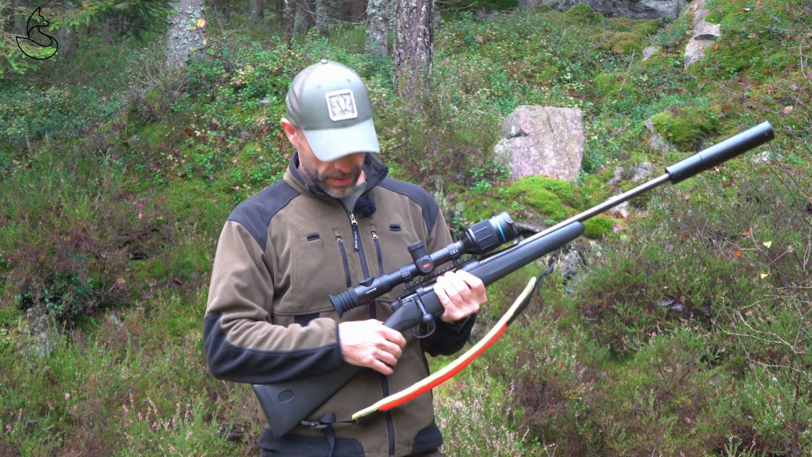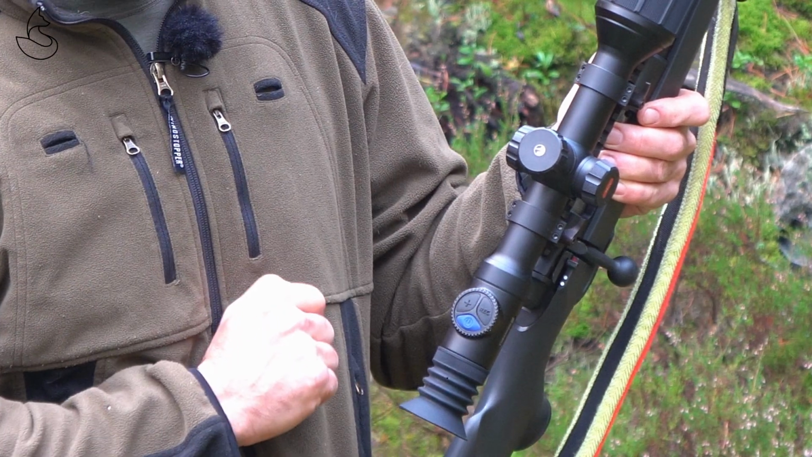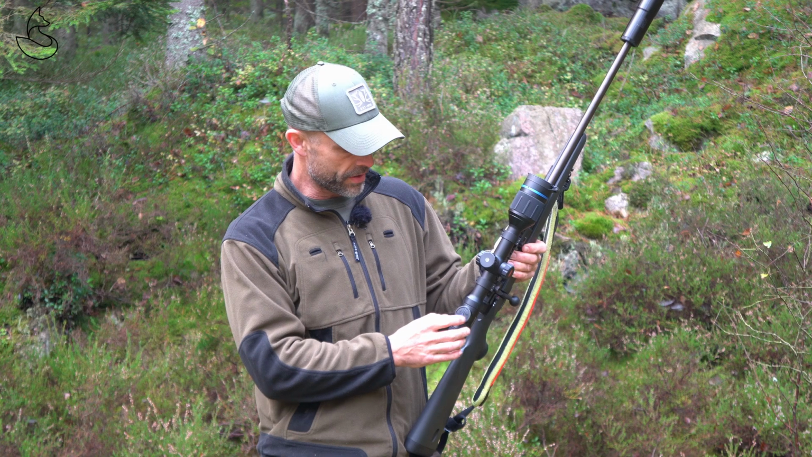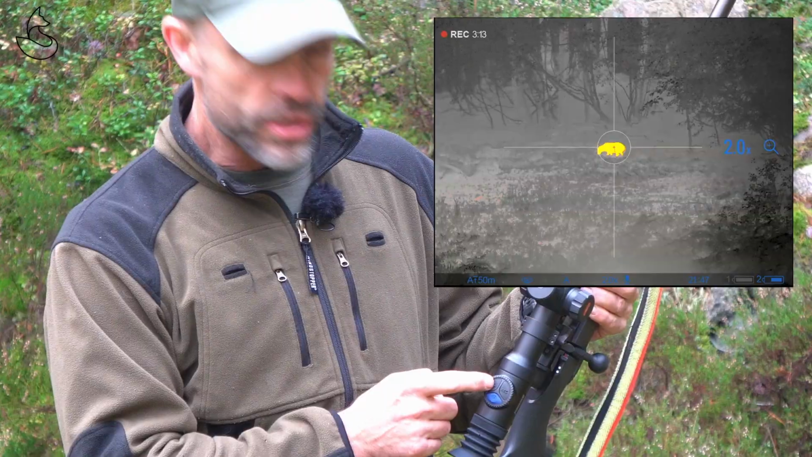When it comes to hunting, I like it. I like it because it has only 3 buttons. It has the power on button and it powers on very quickly compared to other thermal devices I have tried. So it powers on really easy. Then it has the zoom button.